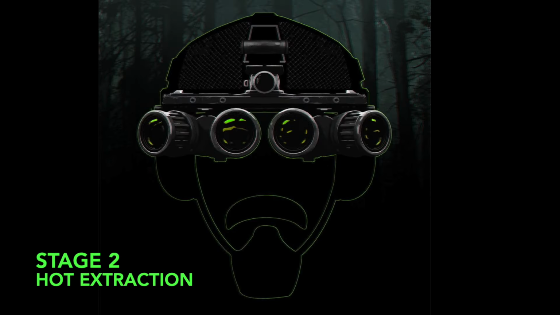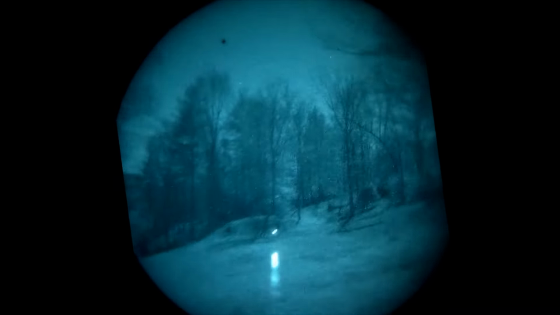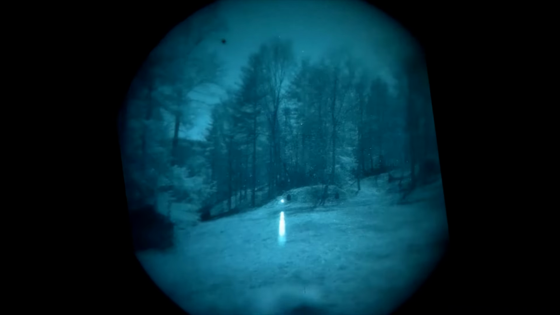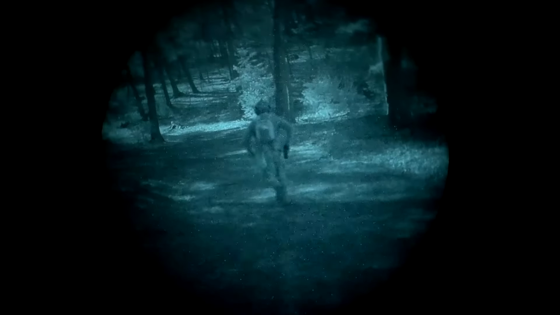On to the second stage, which is called Hot Extraction. And this is where you're riding in the Humvee. You started out here, you had two targets, roughly 50 meters away, that you had to engage, get 6 hits in a 1-2-1-2 pattern. Once you collected those hits, you handed your rifle off to the RO in the back of the Humvee, and you ran down and got your wounded soldier you had to drag back.